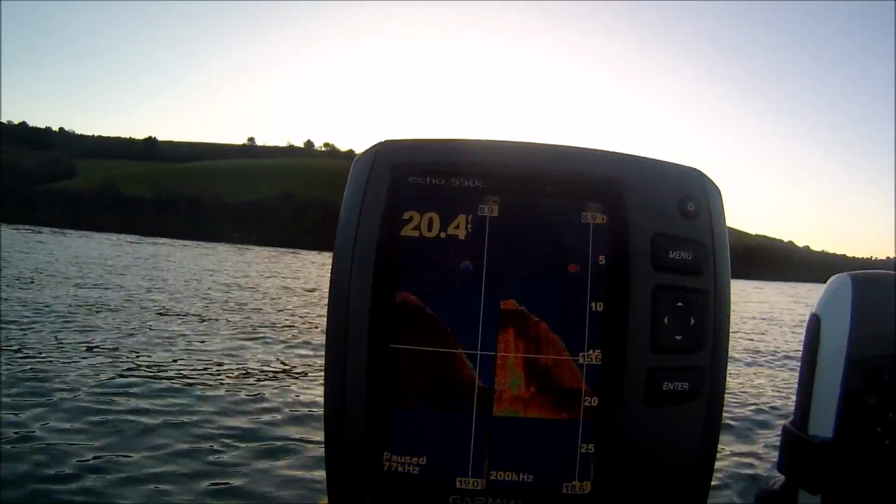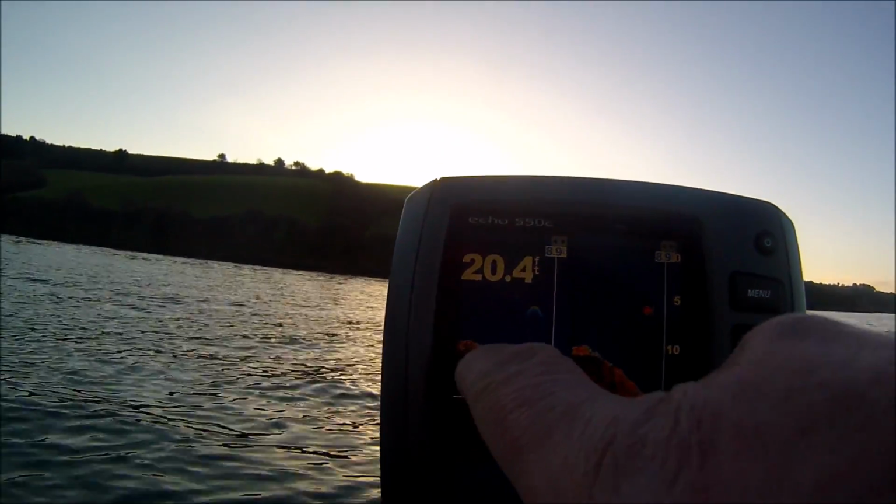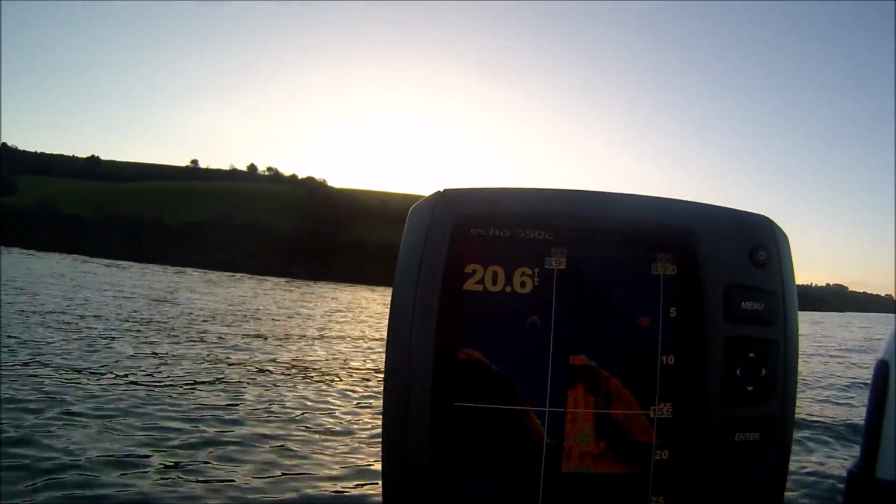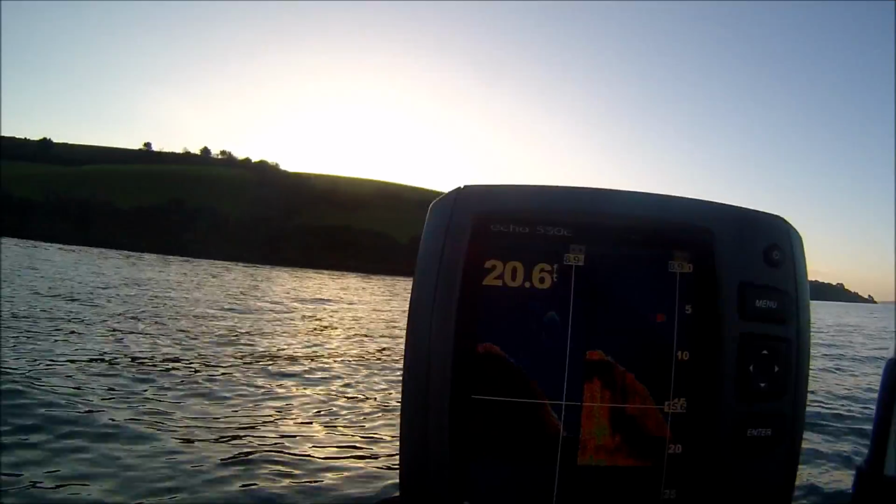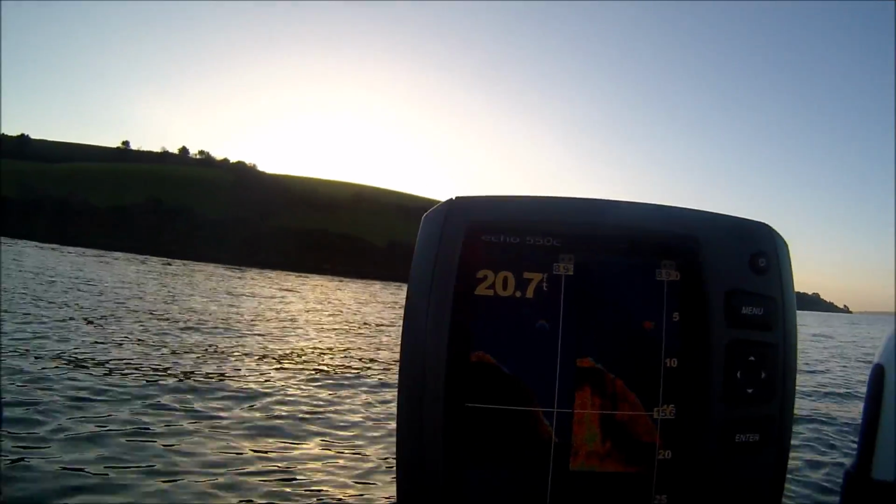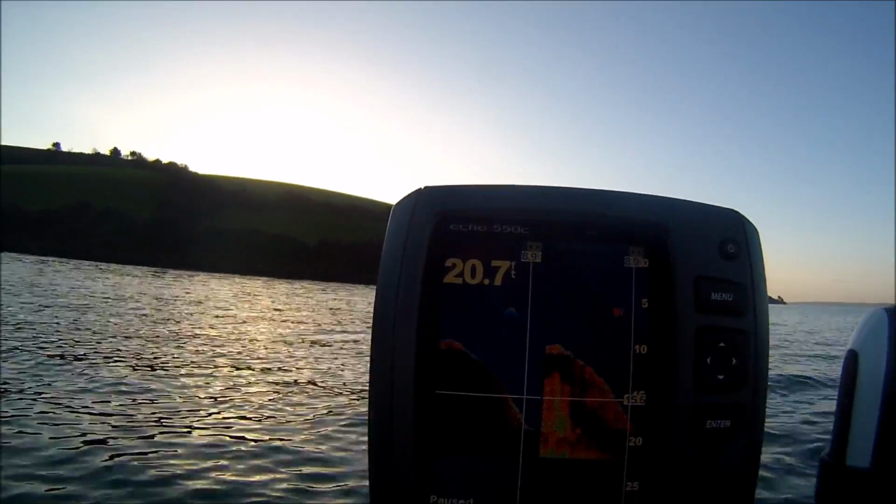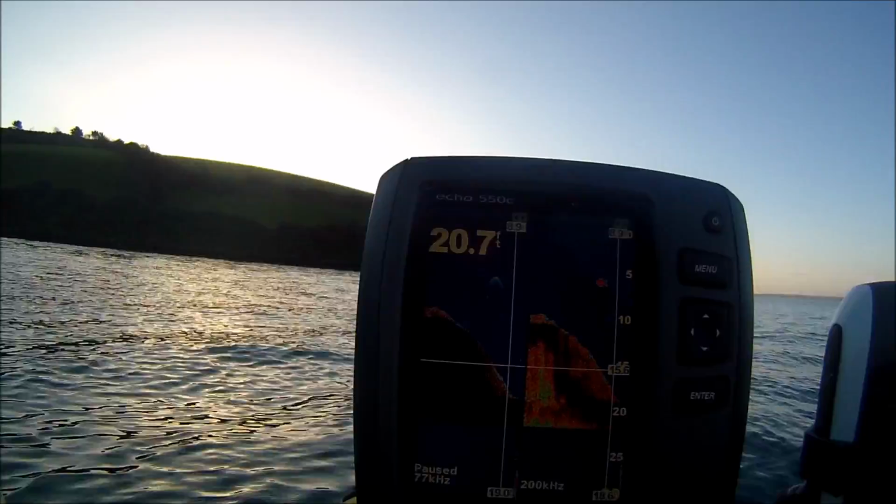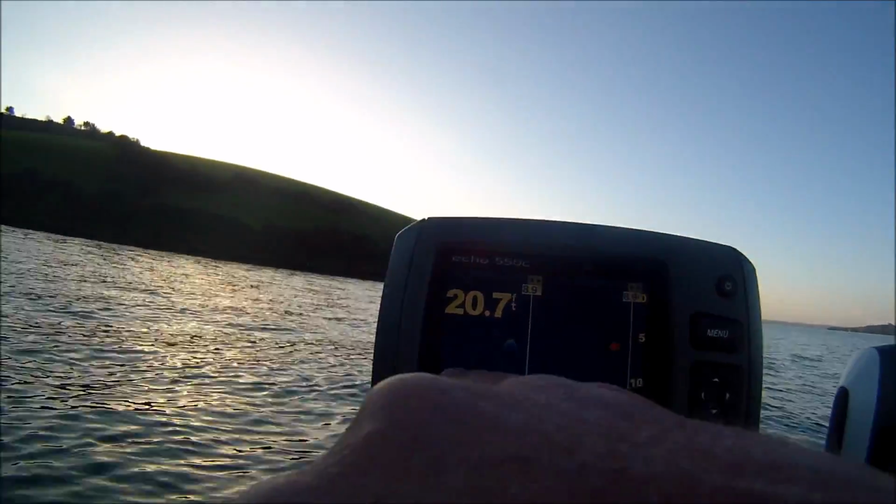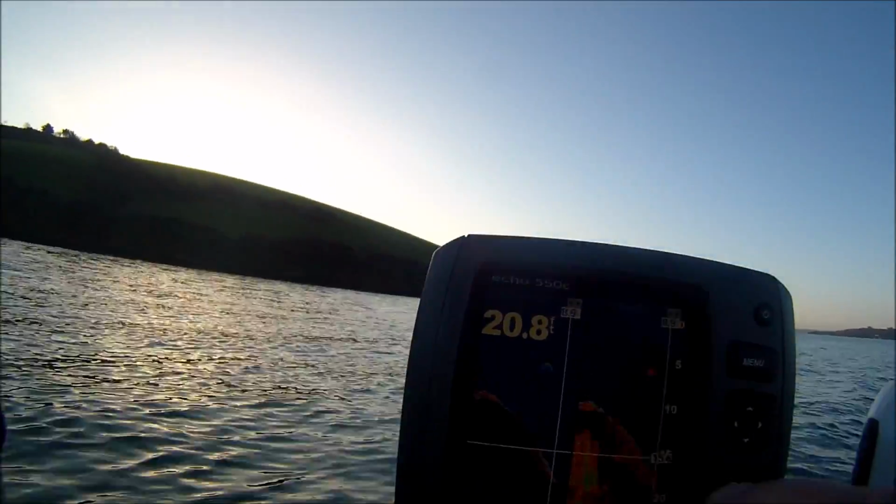But more interestingly, if you look just on the top of the rock here, you've got a little bit of red, but you've got some yellow in there and blue. Now what that is actually is weed attached to the rock. So again, going back to that hard return, medium return, soft return, we got the hard return of the rock there, the structure, and then on the rock we've got weed growing on the top, where we've got a much lighter return.